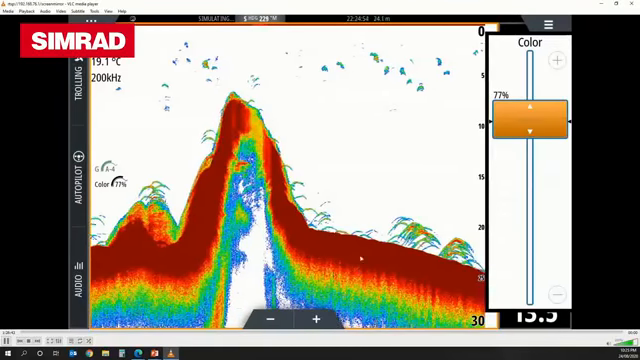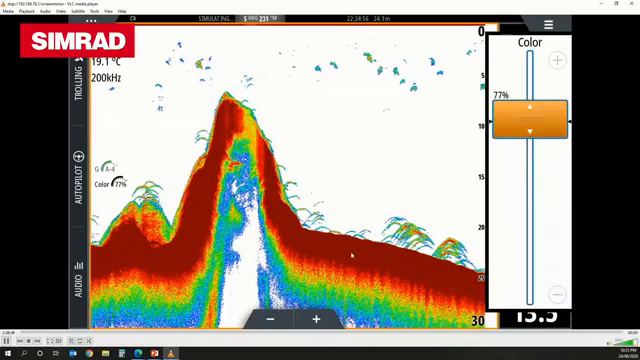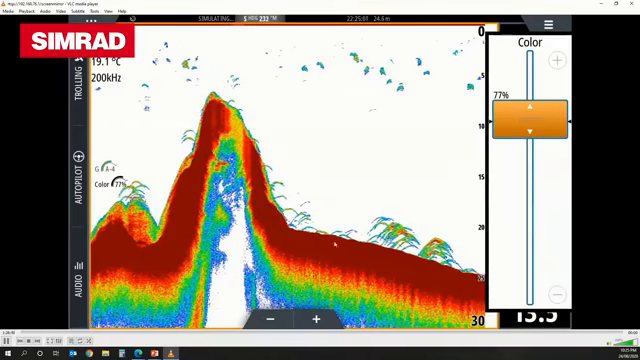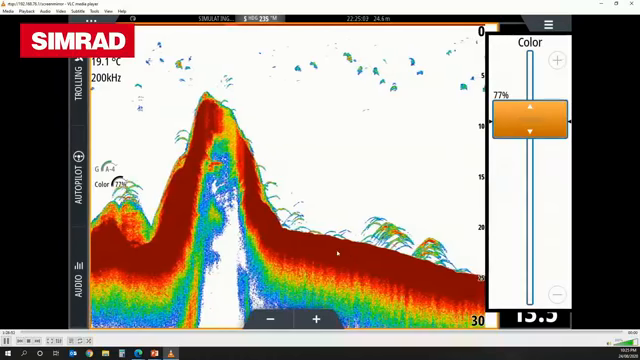So the thickness of the bottom gives you an indication of how hard the bottom is and how much reflection you get. So if you see a lot of really deep red, that typically means you've got a hard bottom. Now, whether that be a bit of rock or some hard packed sand, that'll stand out.